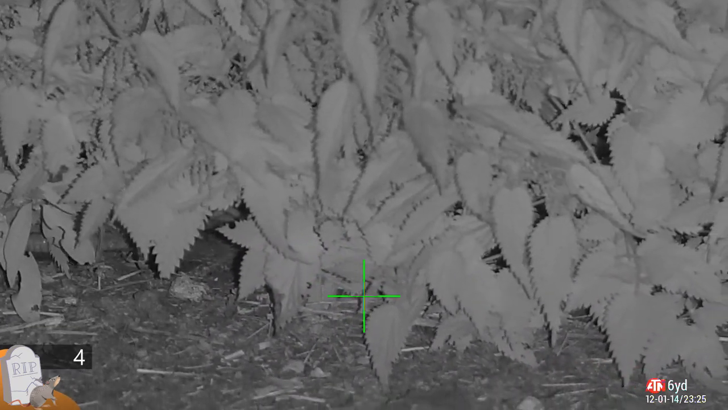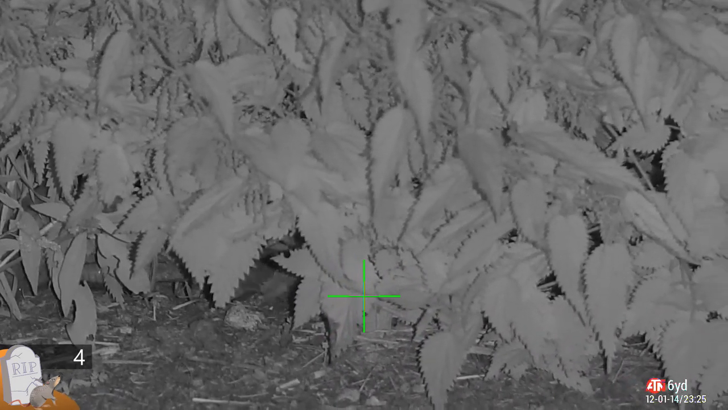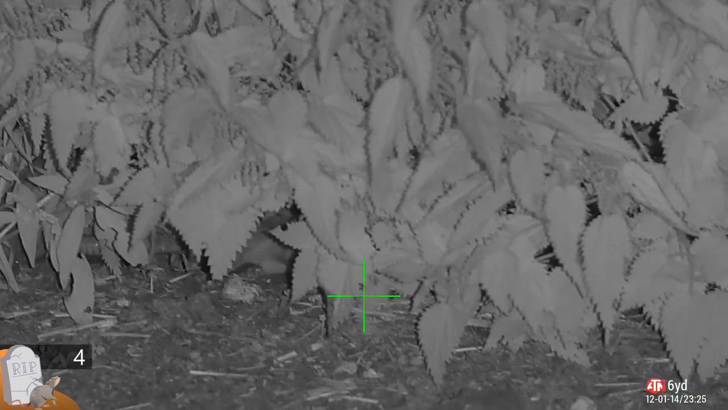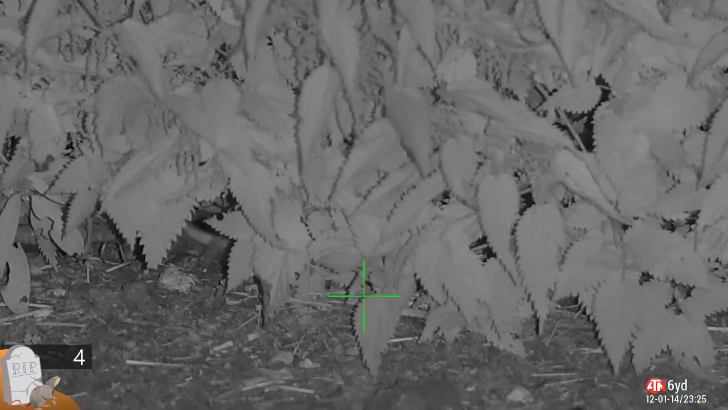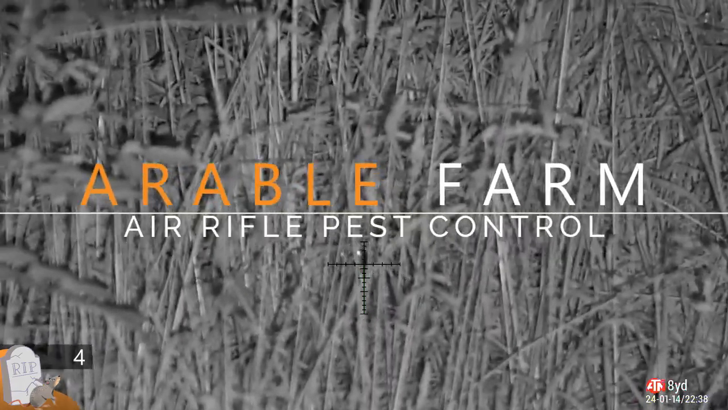Just a reminder, that kicking is perfectly normal. Absolutely what is expected after a headshot. This is disinhibition. This is the nervous system shutting down because the brain's dead. That's it for the dairy farm. We're over on the arable farm now.